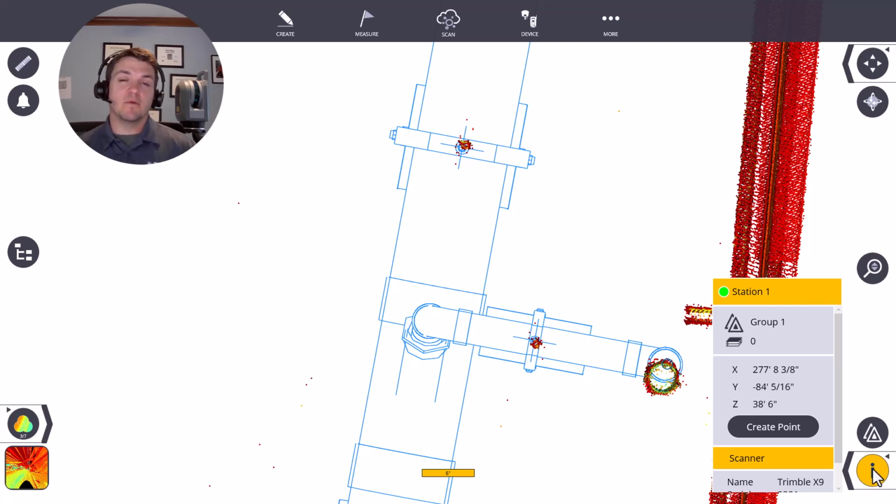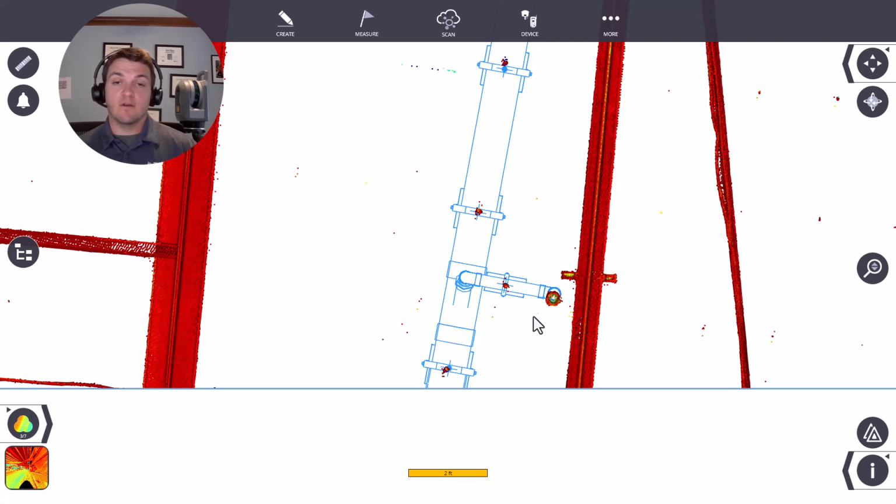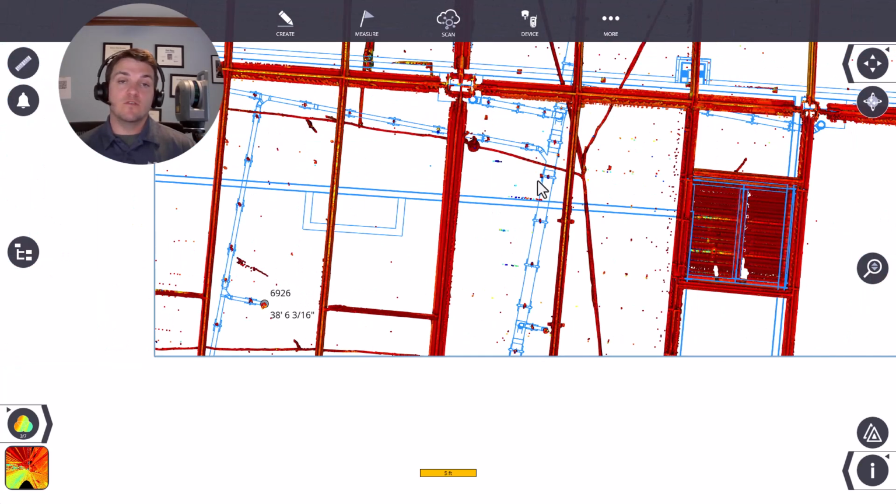So that's FieldLink tip number 21, QAQC bayonets and hangers with 2D drawings. Again, if I had a 3D model, I'd be able to do the inspection, but this is just one way to do it with just a 2D drawing or even a PDF.